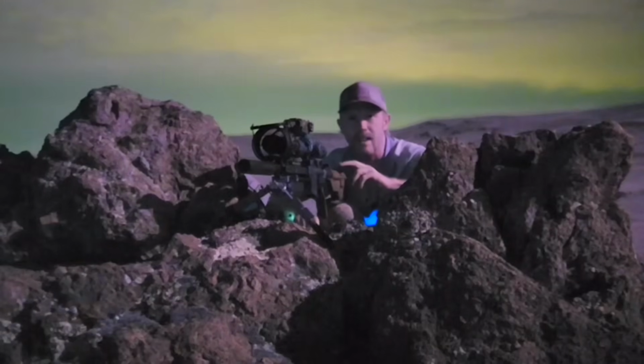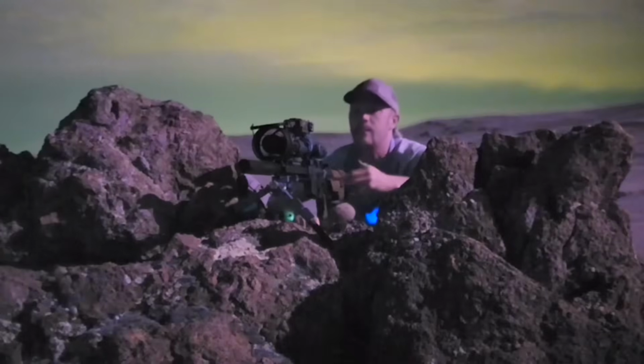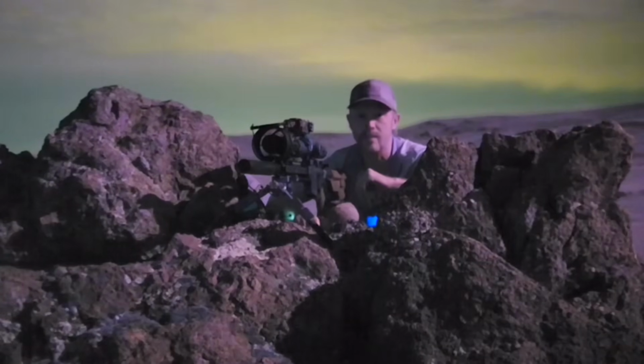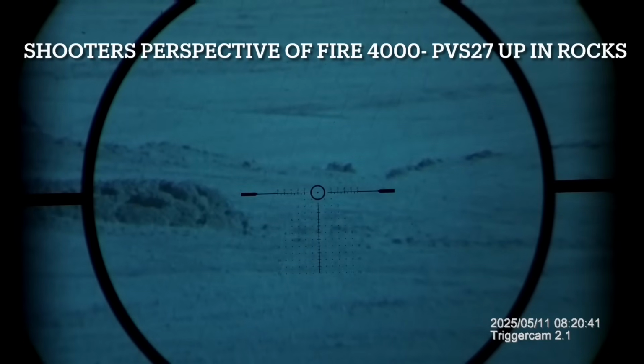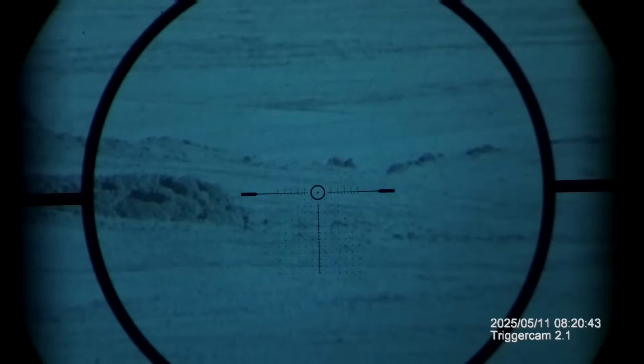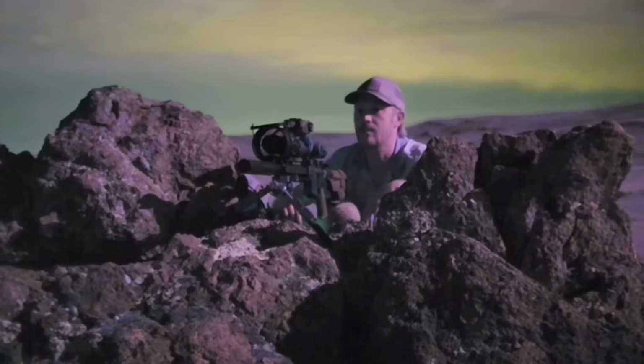Now the interesting thing with the two that you cannot see in the night vision, I'm also not getting the reflection off the front of the PVS 27. The civilian lasers, yes, you can see them through night vision, but they're also reflecting off the front of the PVS 27, giving away the downrange position. So let me see if I can reverse this and give you some through the scope footage of what I'm seeing with these two different lasers. But ultimately, your weapon mounted laser rangefinder is likely to give away your position, especially if you're using one of the civilian style lasers. This is going to be extremely obvious from downrange.